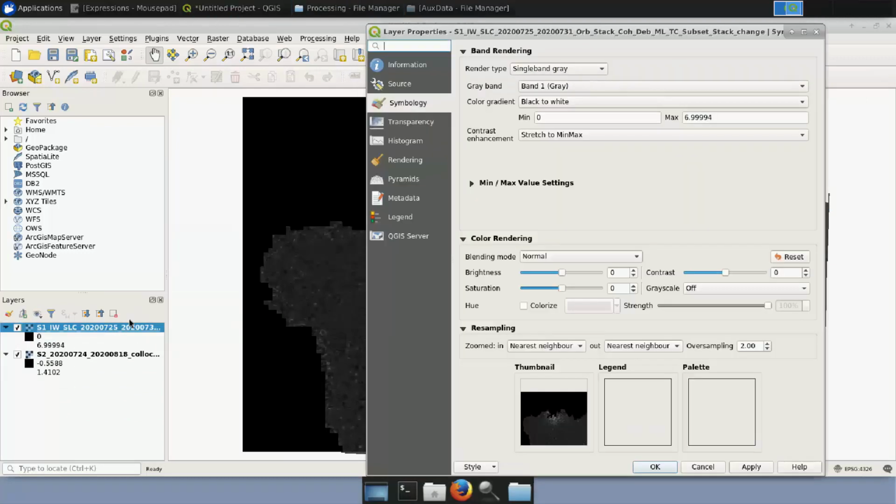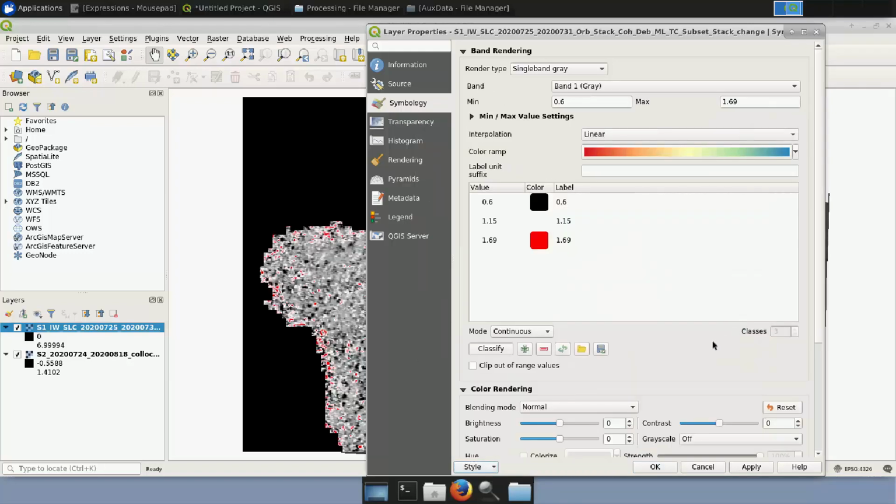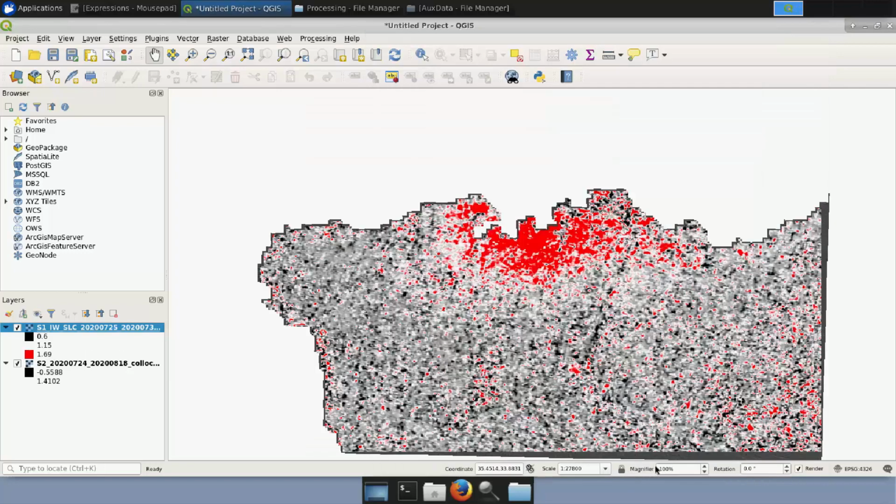If we right-click and go to Properties, we can simply click on Style and load the style that I have already created for you. In the tutorial, you can find more analytic details on how to create your own style. But here I just click Load Style and I select Damaged Sentinel-1. I then go to Transparency and I write in Additional No Data Value 0 and I click OK. If you remember, this is the result that we had in the beginning with this red color.